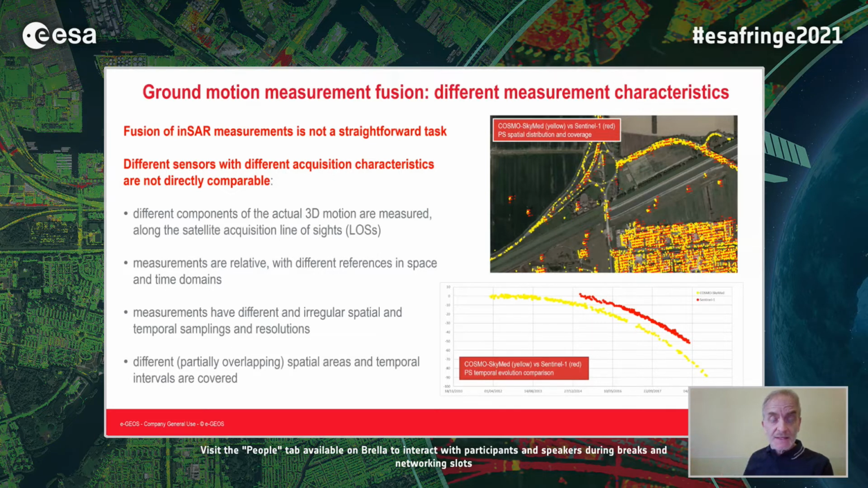Different measurements can have different and irregular spatial and temporal samplings and resolutions. And finally, normally we have different coverages, different areas, and temporal spans covered by different stacks and InSAR processing.